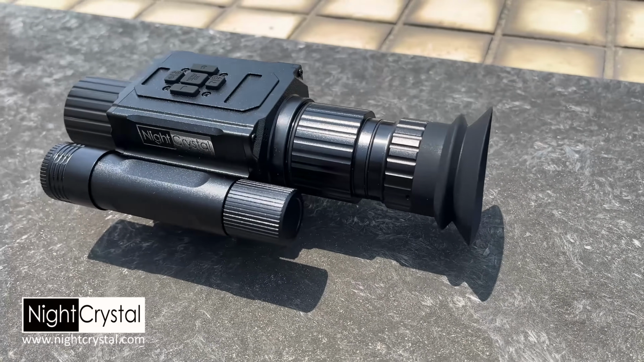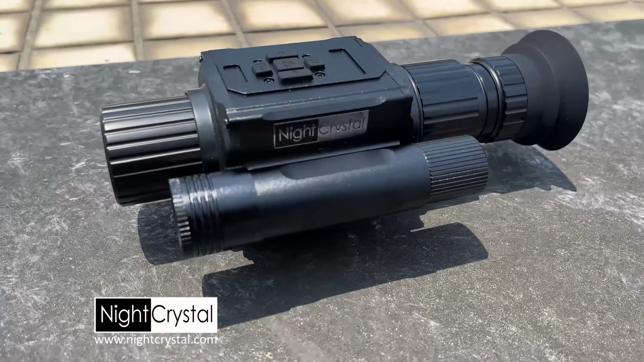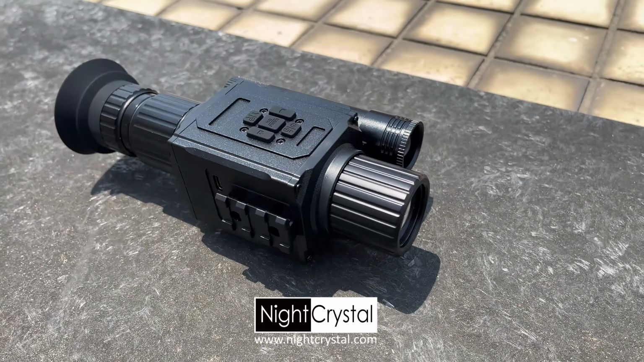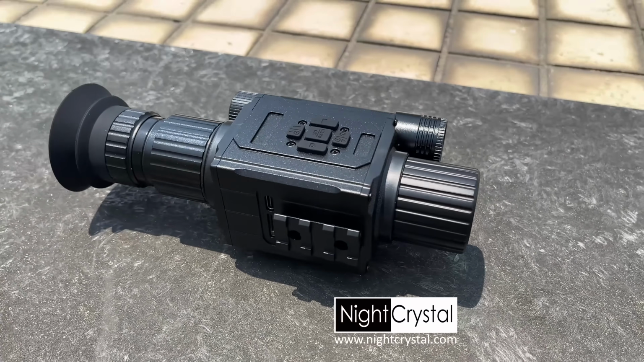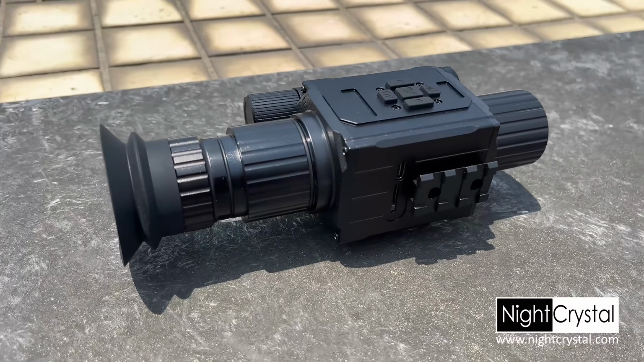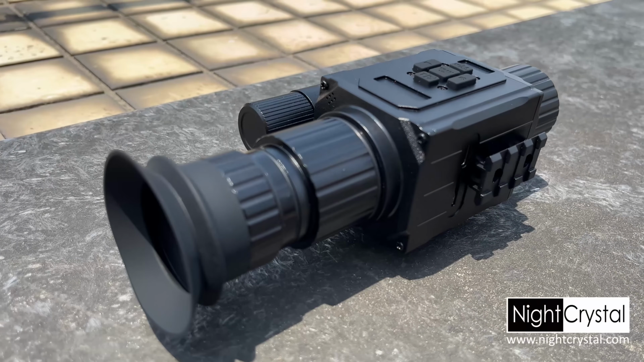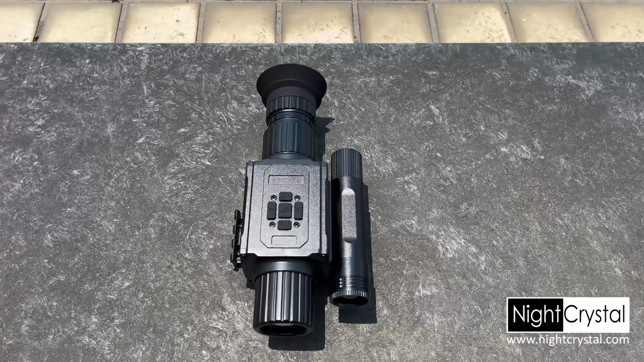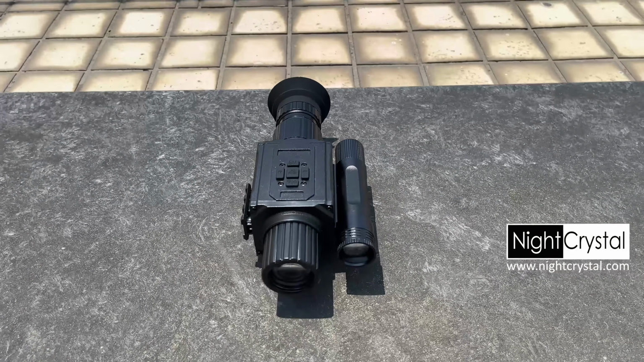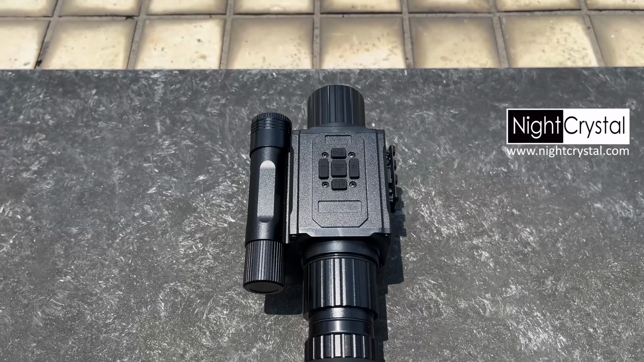Now take a closer look at the device itself. The left side houses a built-in infrared flashlight, ideal for nighttime visibility. On the right side, you'll find a micro SD card slot and a USB-C charging port, as well as an extra Picatinny rail for adding gear like a rangefinder or tactical flashlight. From the top, you can clearly see the control panel layout and the precision of the optical components. The durable build and intuitive design make field operation easy and efficient.